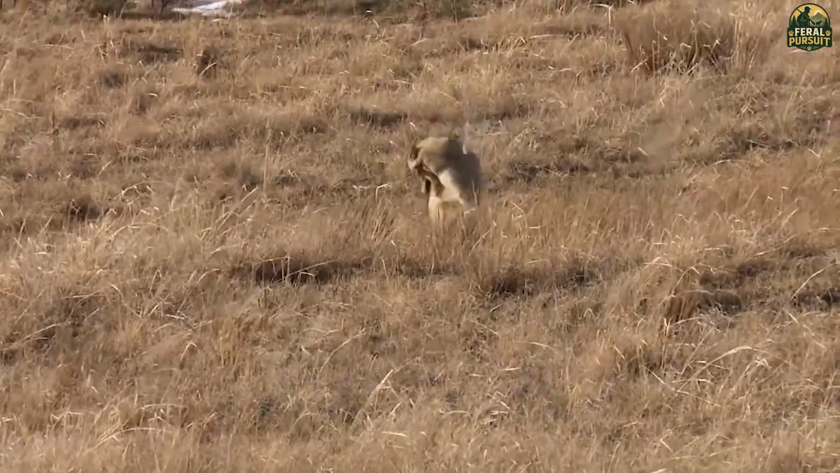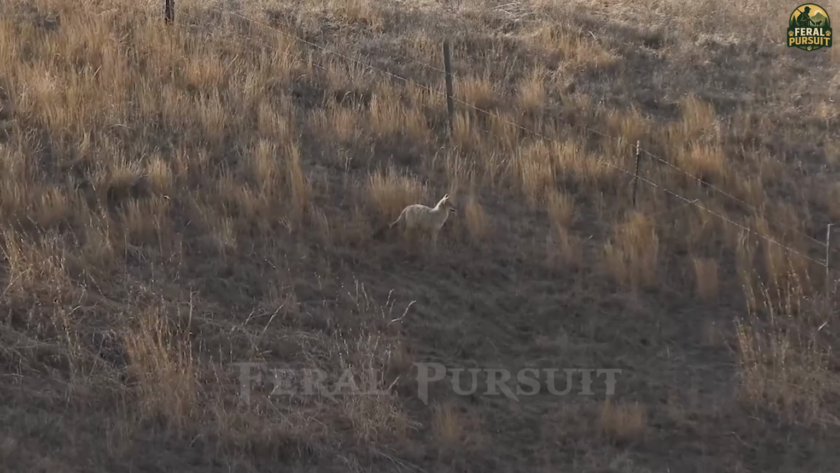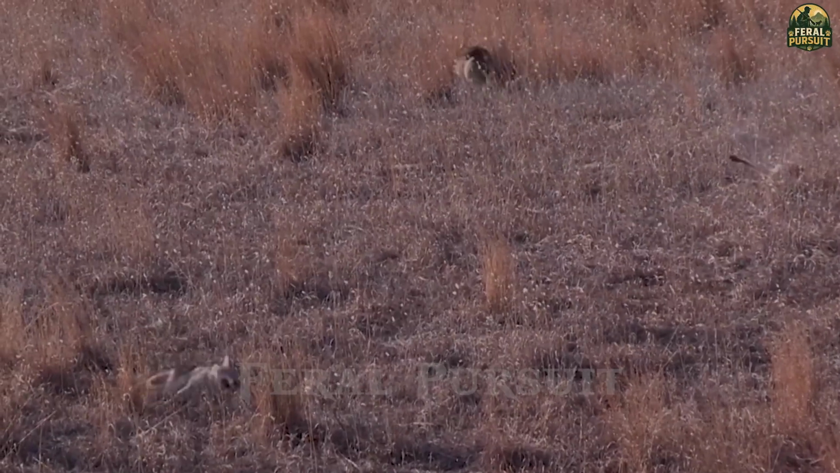Bang, a sharp crack from my rifle. The wolf fell instantly. Given their relatively light weight, averaging 25 to 35 pounds, my rifle had taken them down in a single shot.